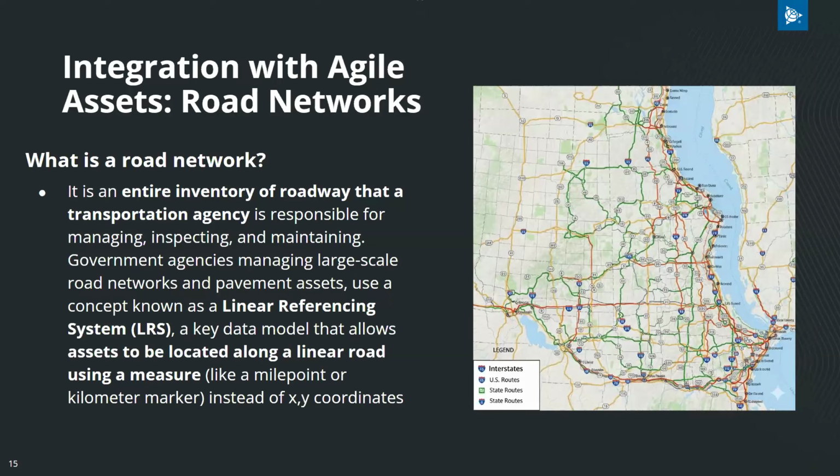This next edition is related to Agile Assets. But before I jump into the integration with TBC, it's important to understand road networks. A road network is an inventory of all roadways that a transportation agency is responsible for managing, inspecting, and maintaining. Agencies managing large-scale road networks and pavement assets use a linear referencing system, or an LRS, which allows assets to be located along a linear road using a measure like mile point or kilometer marker instead of an XY coordinate.